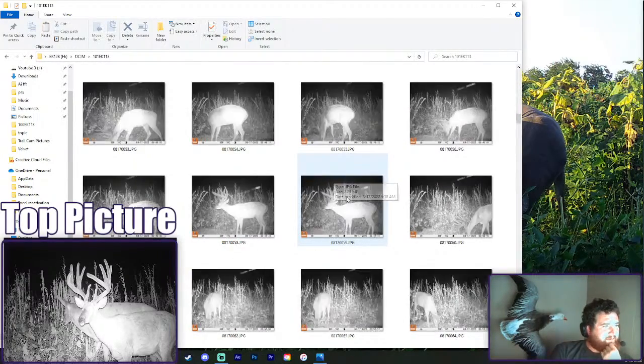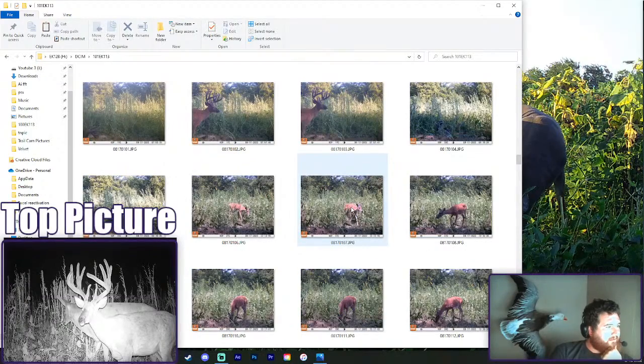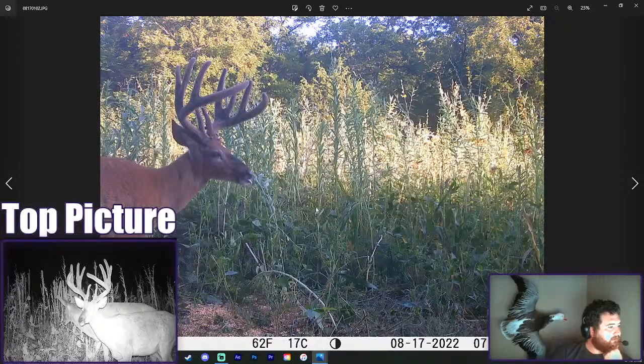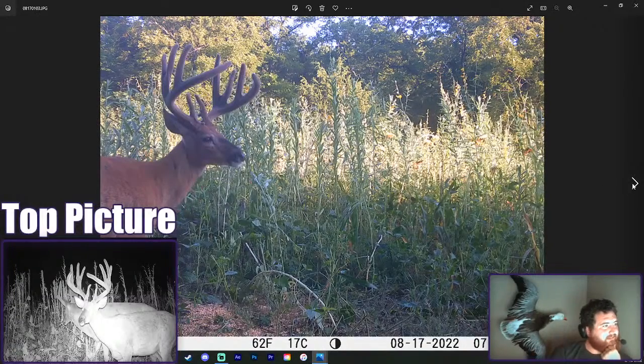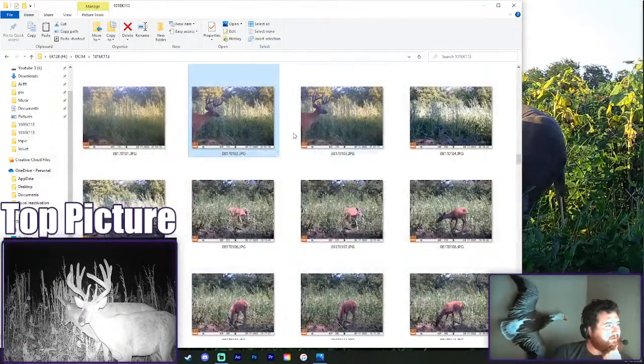Literally, it's been like the same 3 bucks. The 10, that funky 9 with the split brow, then that big mainframe 8. Ooh, that's cool. Which one I like better? I think I like them both, but I think the one with the tongue's a little better.